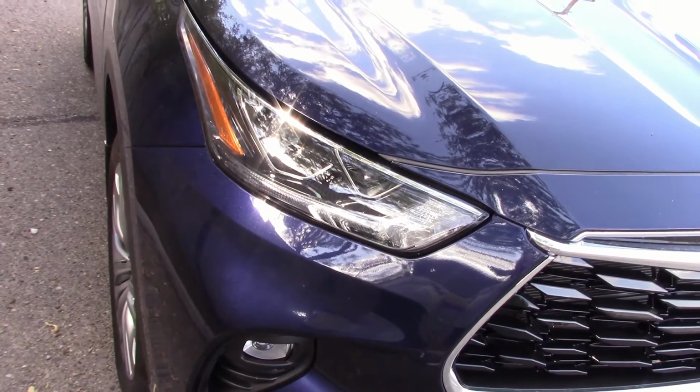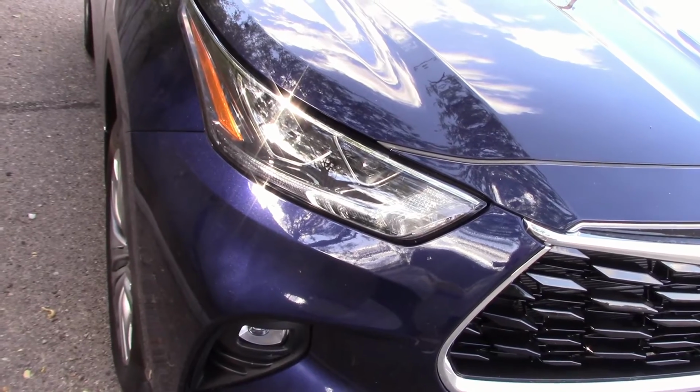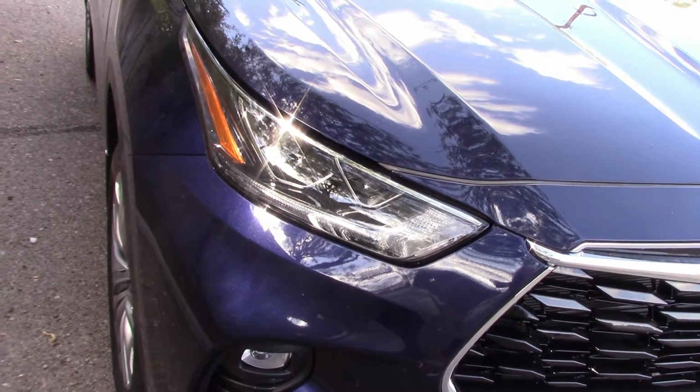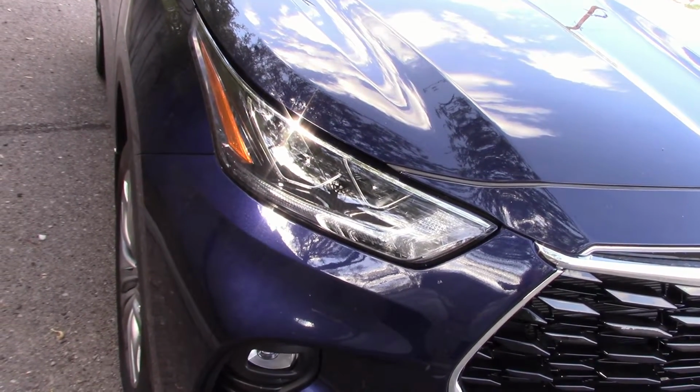And these are up-to-date LEDs. They're also auto leveling. And they're also active headlights. It means they swivel in the same direction as you're turning the steering wheel. Great for taking corners. We'll be demonstrating all that later on tonight when we take this out in the dark.